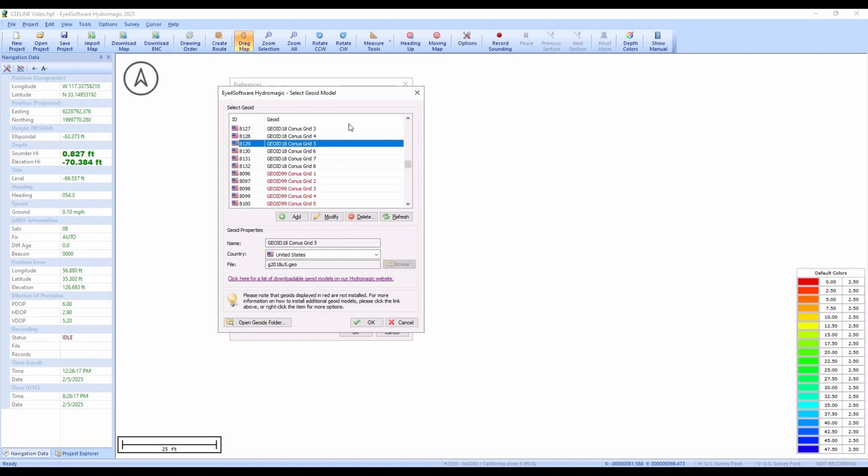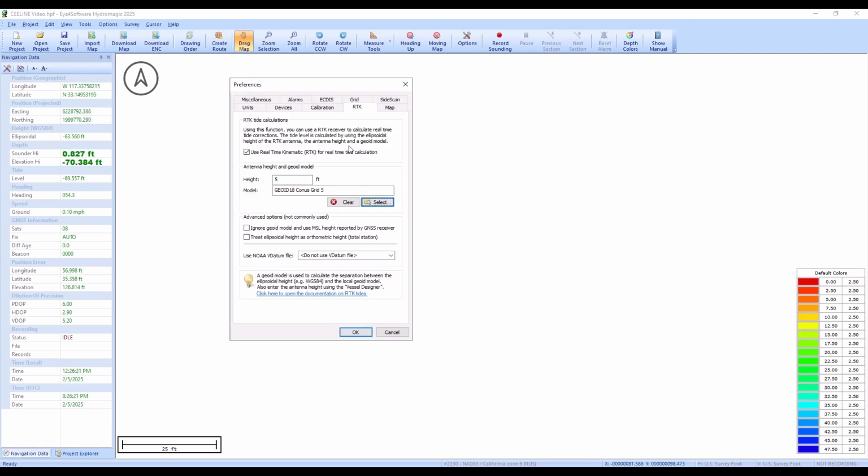So in this case, I'll just pick a geomodel, Conus Grid 5, which is where I am. So this will now apply the geomodel to our GPS data and give us an orthometric height in our elevations.